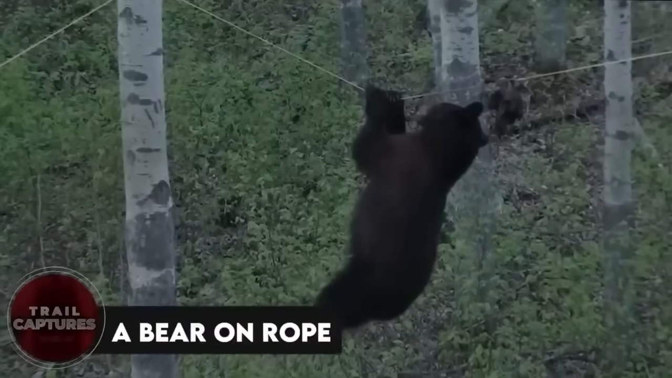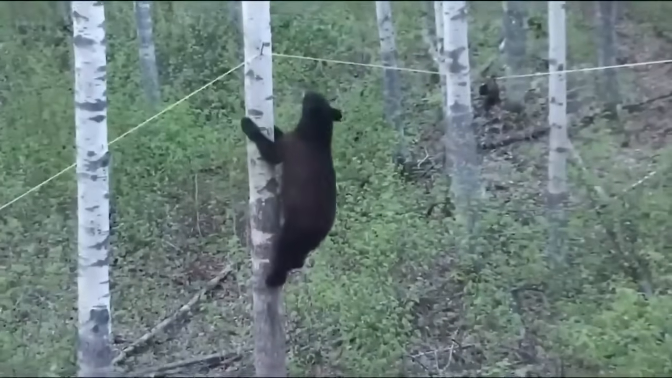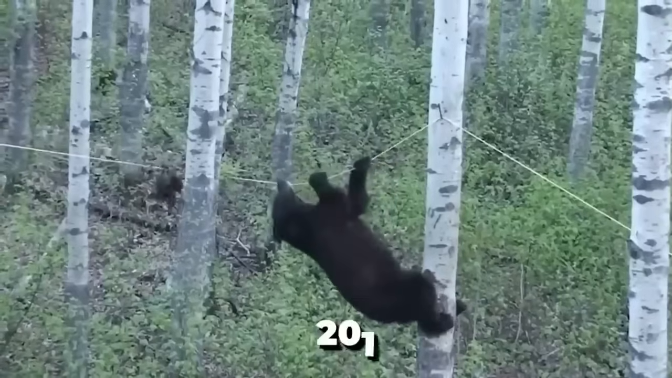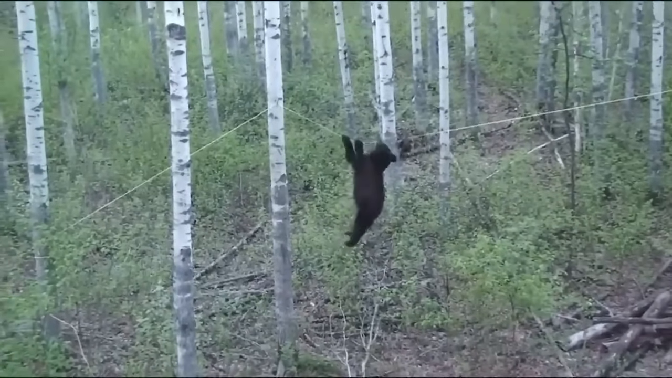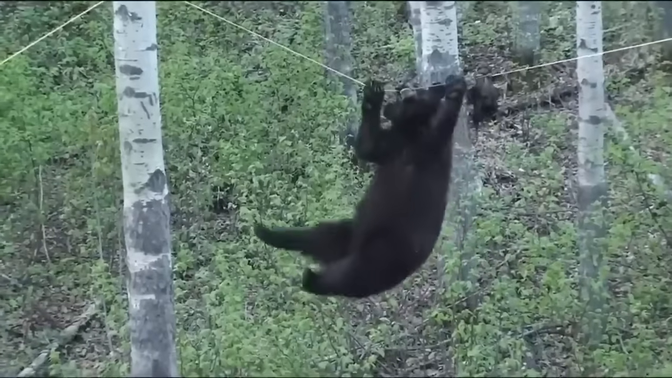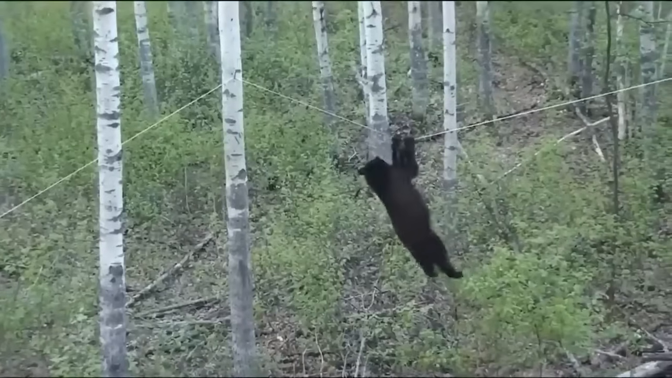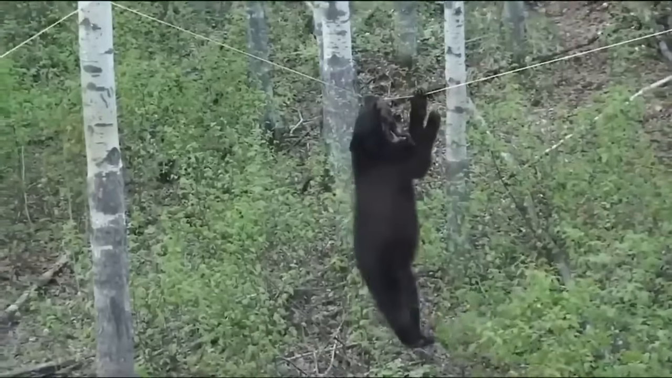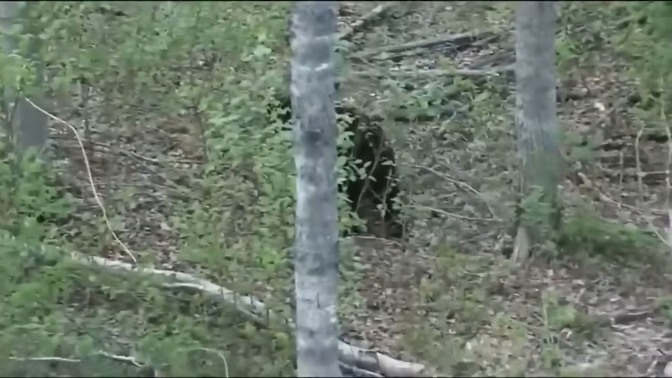A bear on rope. A cool video of a big black bear in Canada was captured by the Garrett Bros Outfitting YouTube channel back in 2013. The bear was determined to reach a hanging beaver that was out of its grasp, so it showed off its strength and athletic skills by climbing a tree and hanging from a rope. Despite its best efforts, the bear couldn't reach the beaver and ended up falling down. It gave up on its meal in the end.